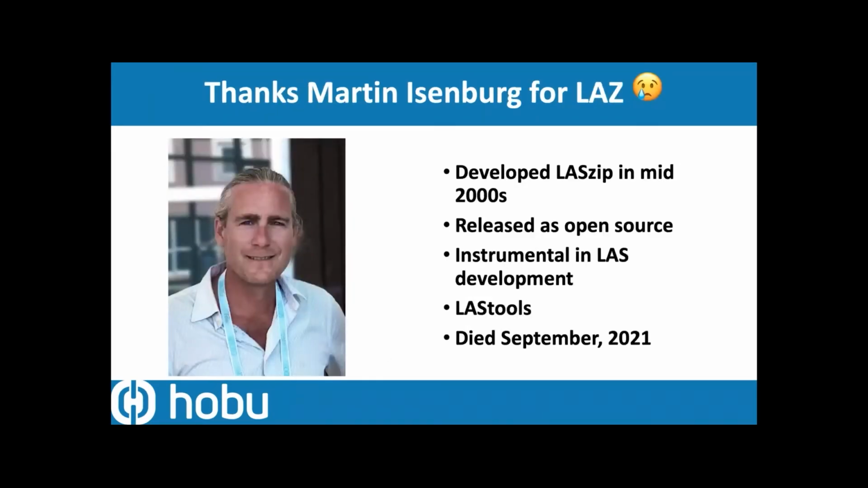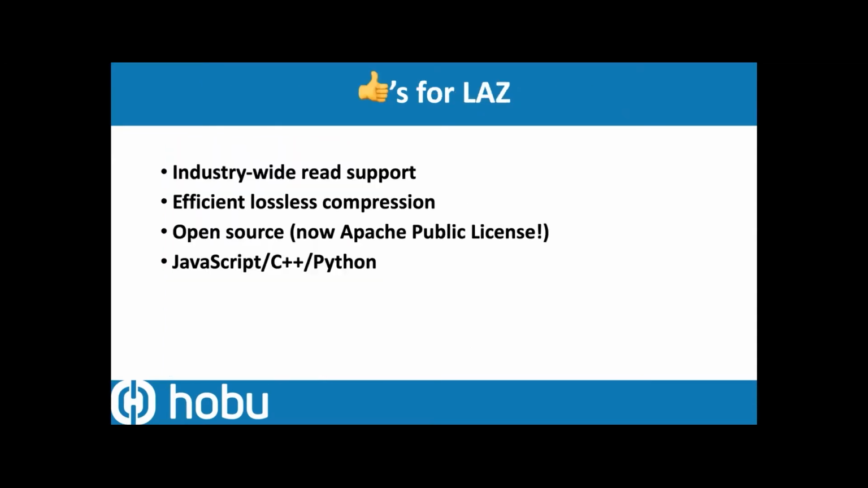A guy named Martin Isenburg developed the LASzip software and the LAZ format. It's an adaptation and compression of ASPRS LAS. Martin released this as open source in 2011 and '12. He was instrumental in developing LAS versions as well. And with his LAStools software, both commercial and open source software, had a great impact on the industry. He recently died this past September, but LAZ's impact is certainly going to continue to be felt across the industry.